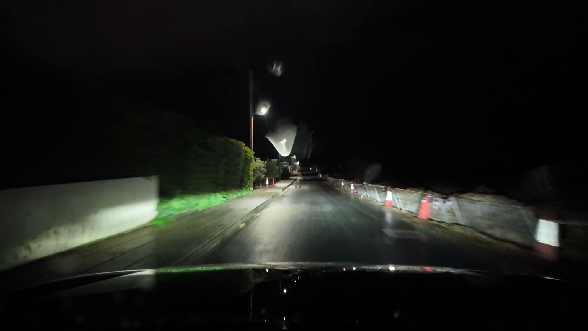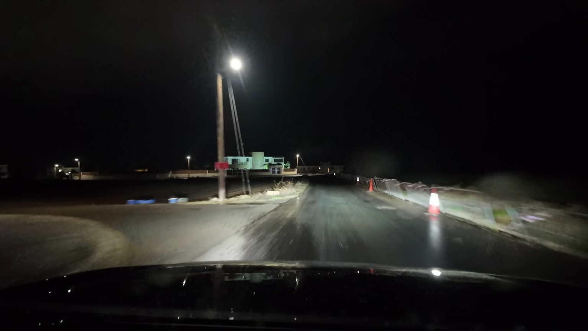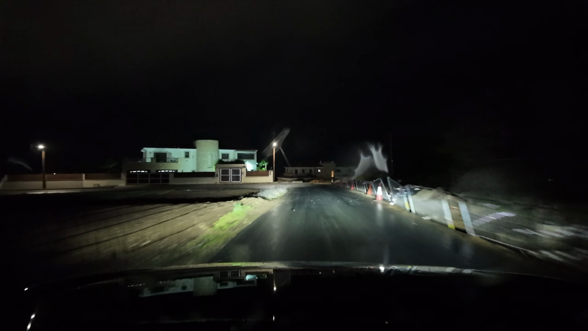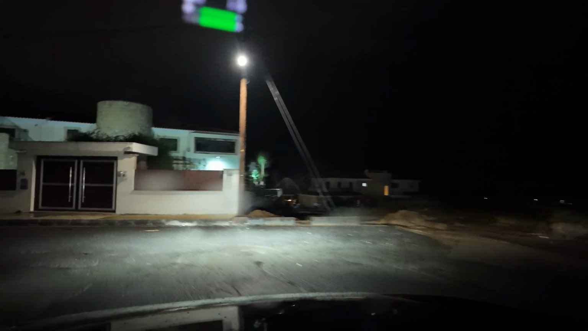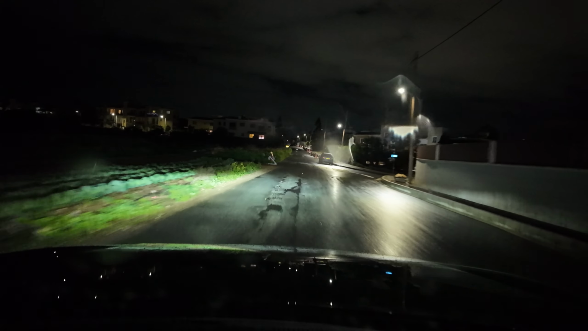Let's keep going. Back streets of Ember, slowly, slowly working our way down towards the Wembley football stadium. Not the one in London, no, the one in downtown Ember on the outskirts of Paphos. It's a place where you can go and play football, obviously, and one or two other bits and bobs. Let's take a right.